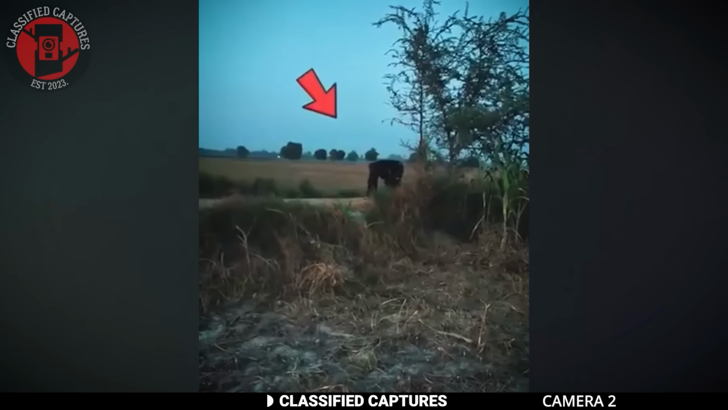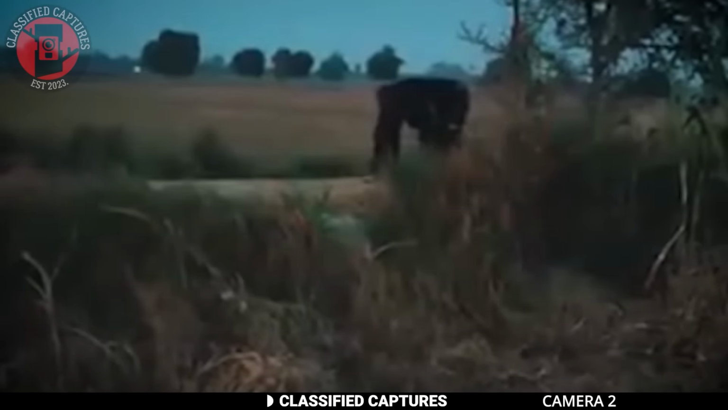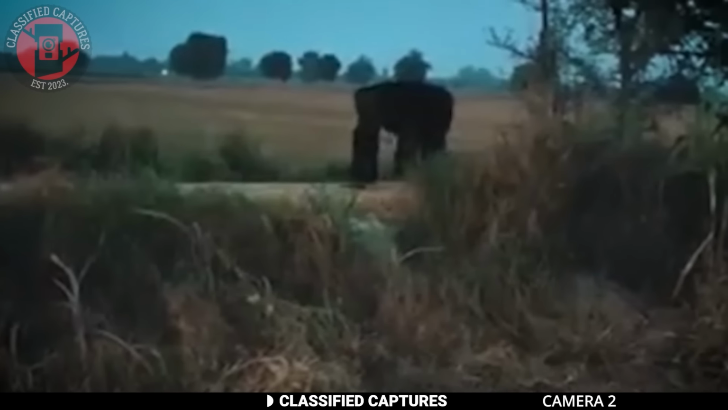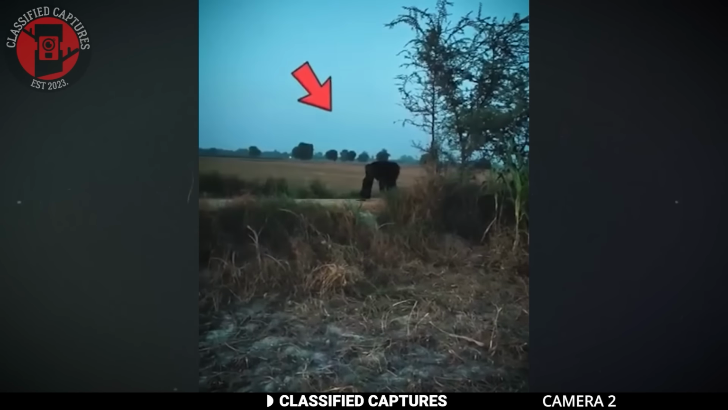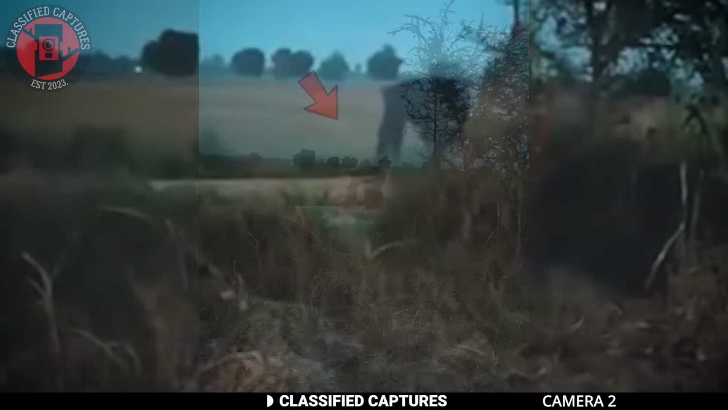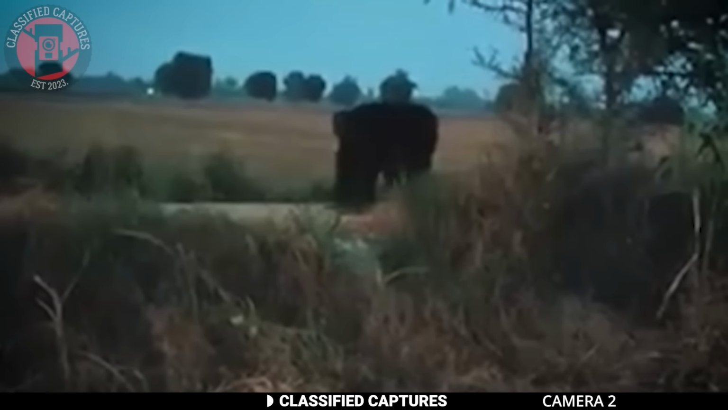This next piece of footage is pretty wild too, and it's been making the rounds online. A hiker was out exploring a remote stretch of forest when he stumbled across something he couldn't explain. He was just walking along the trail, filming his journey like many hikers do, when he spotted a massive creature. And when I say massive, I mean bear-sized huge. But this thing was not a bear.